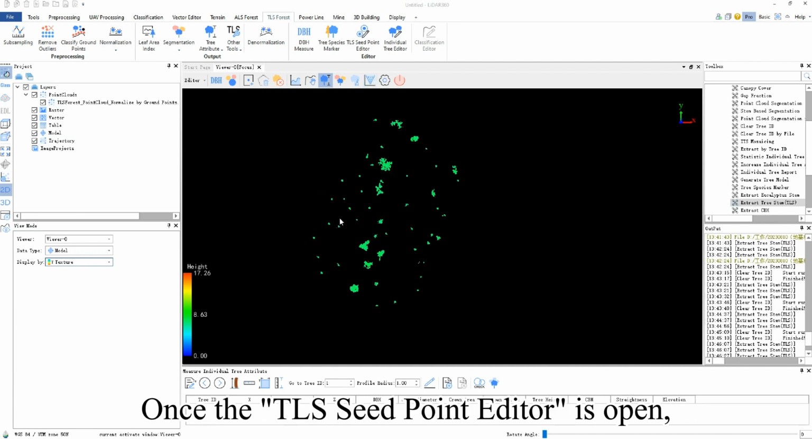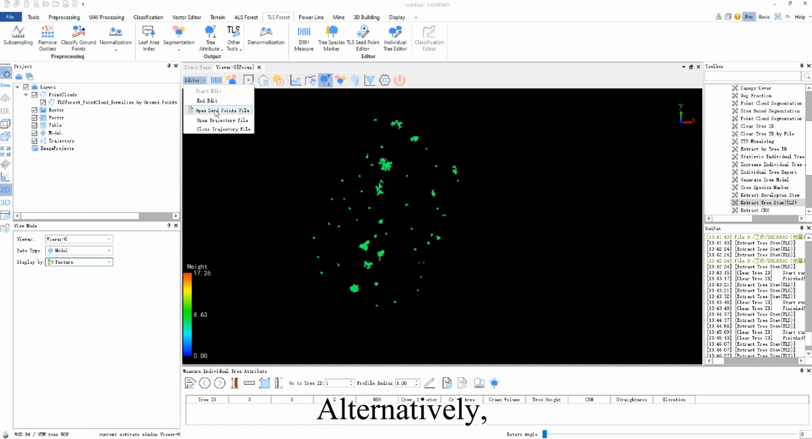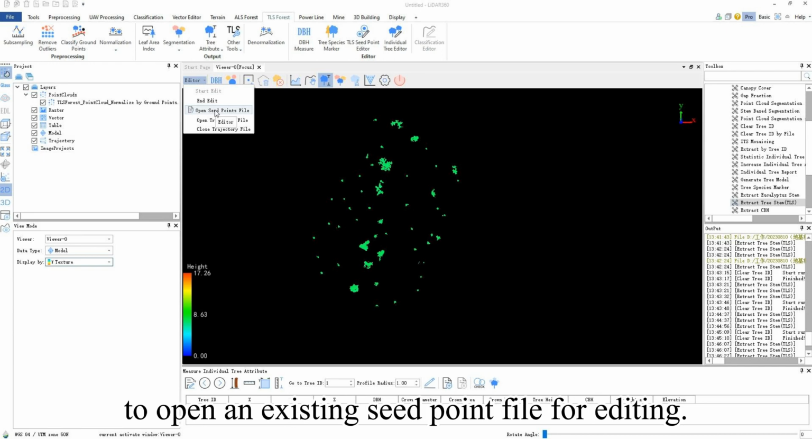Once the TLS seed point editor is open, the software will create a new seed point file by default. Alternatively, you can click Open Seed Points File in the top left corner of the editor to open an existing seed point file for editing.